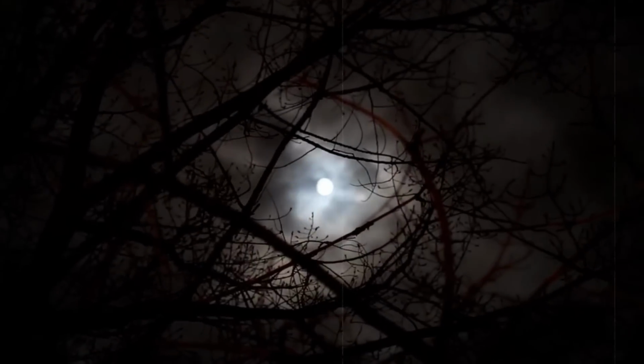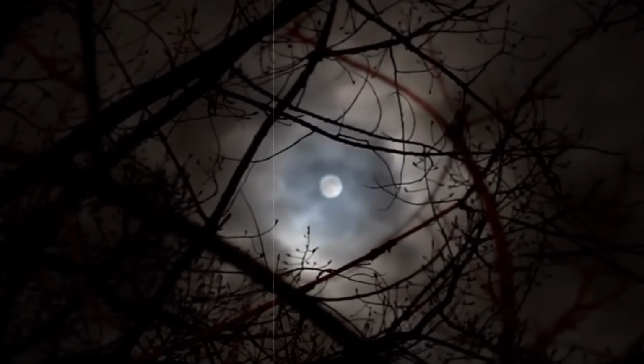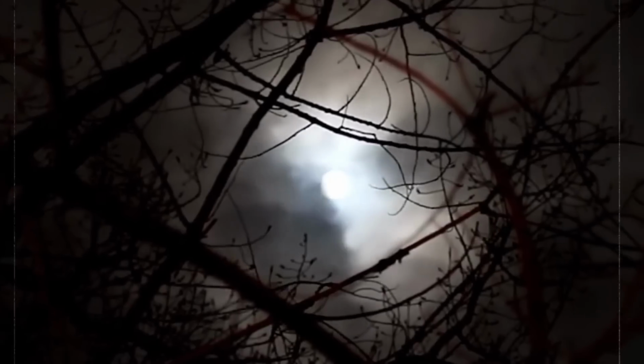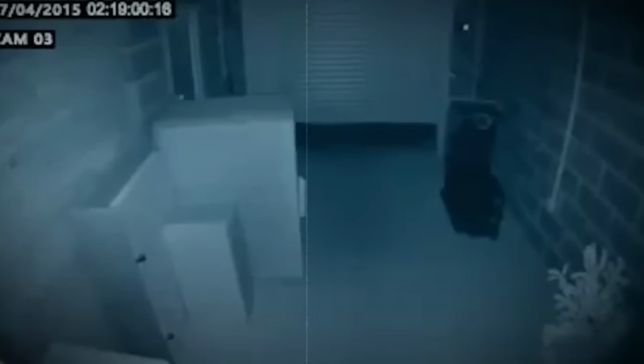Some people believe that the peak time for ghostly activity is from 2 to 3, during which most ghostly appearances and sightings have been recorded. In this security camera footage from an office, we have a view of a storage room. Initially, as the video plays, nothing unusual happens. However, at precisely the 15-second mark, a ghostly entity enters through the shed door into the storage room.